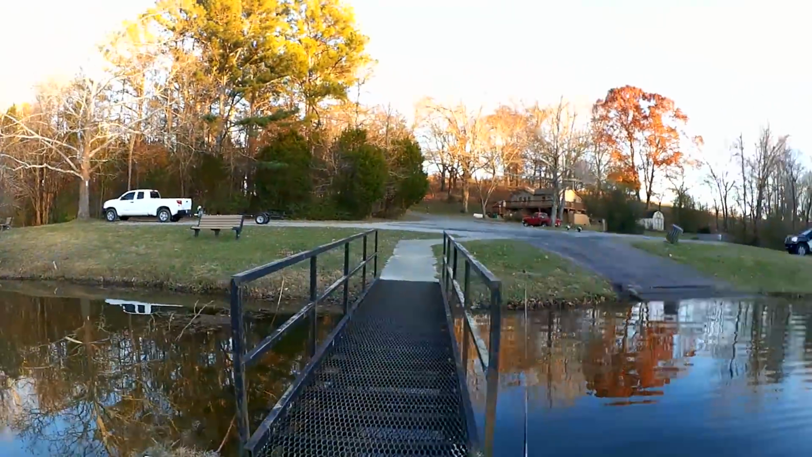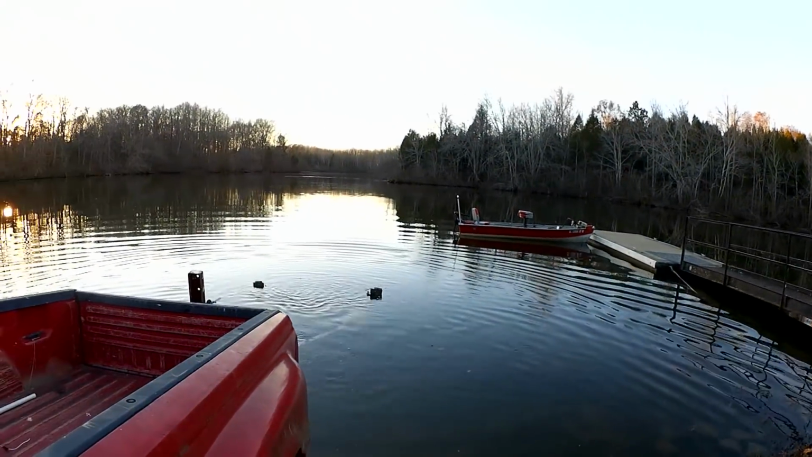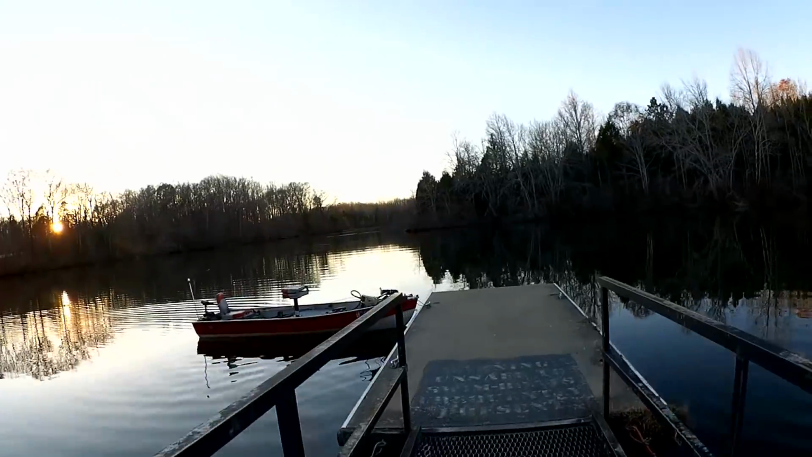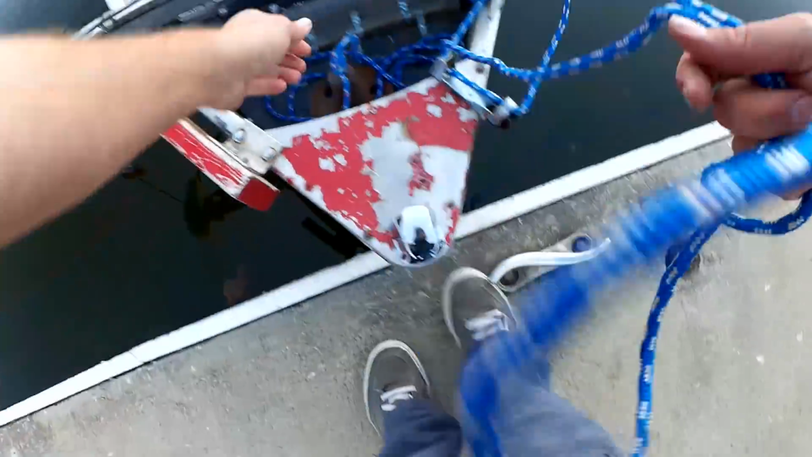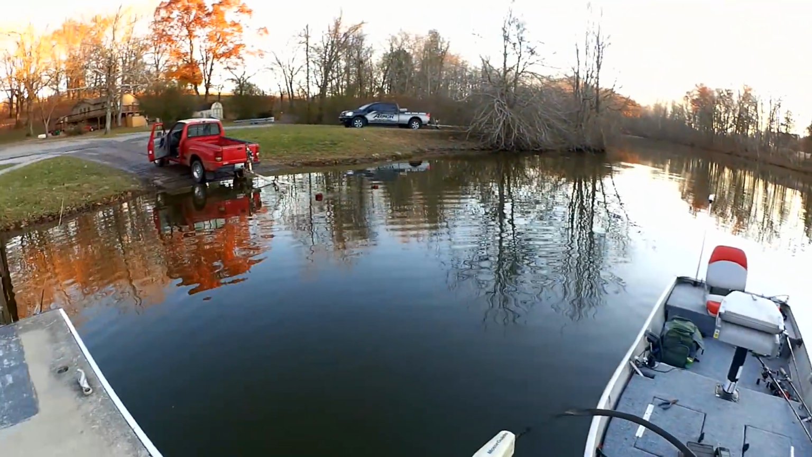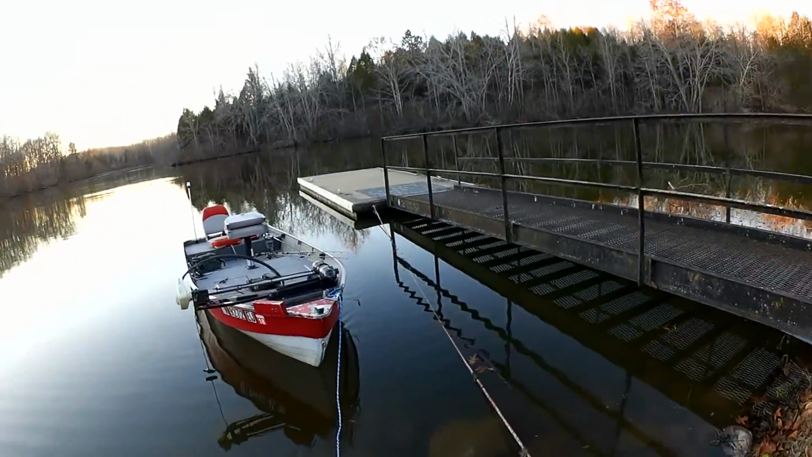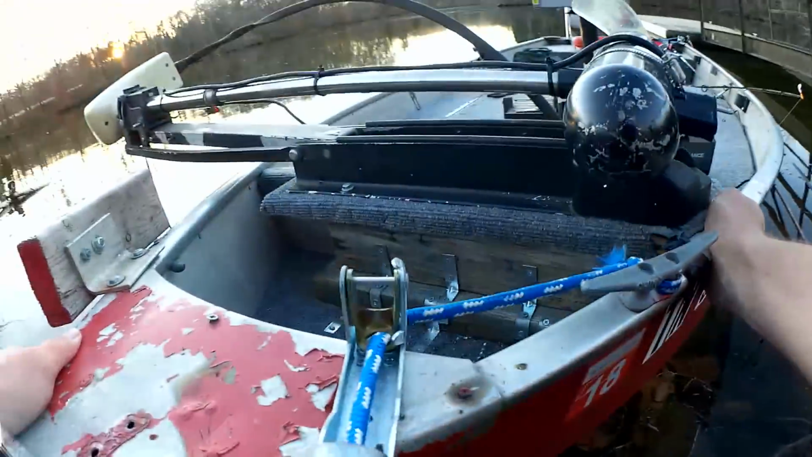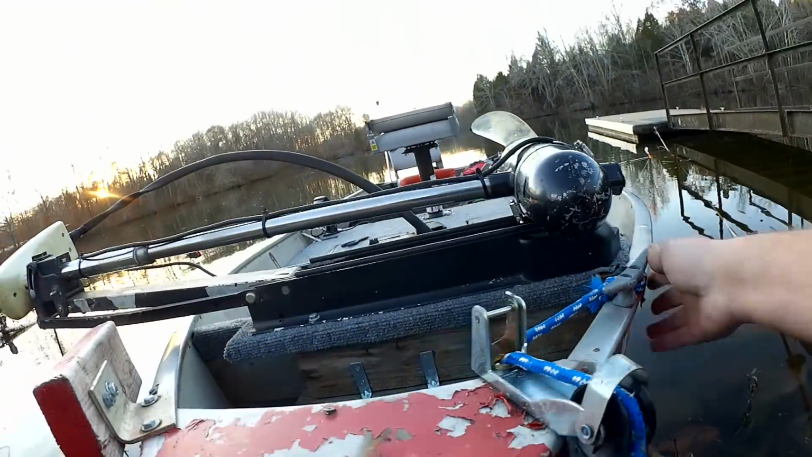All right, let's back that trailer down. All right, I'll try to get the boat on there. This usually sucks when you're trying to do it by yourself. Let's see how big of a pain in the ass it is. Do I have to get soaking wet this time or not? So what I do is shore it. All right, so when I get it like this, I'm gonna swing the ass end out and get some momentum.